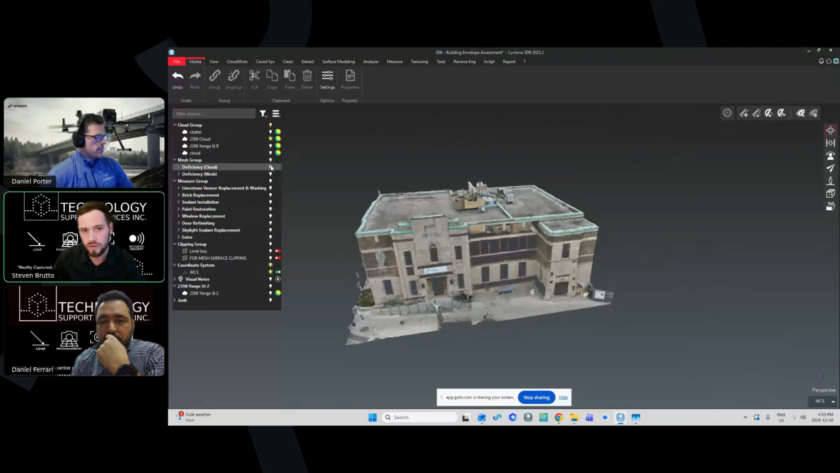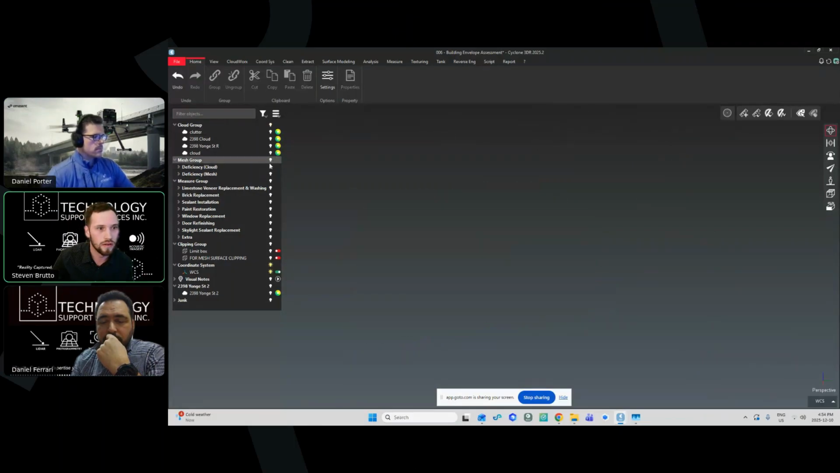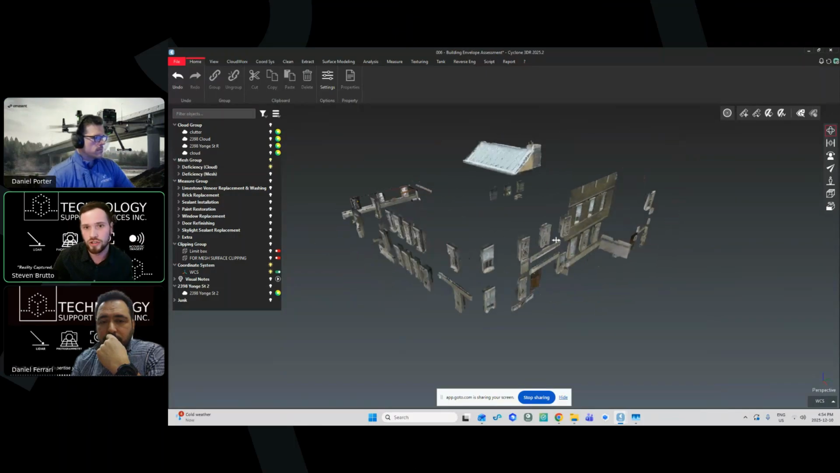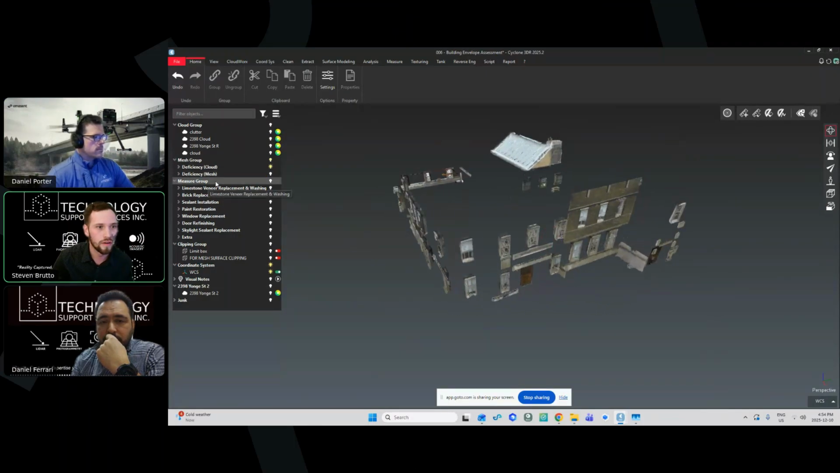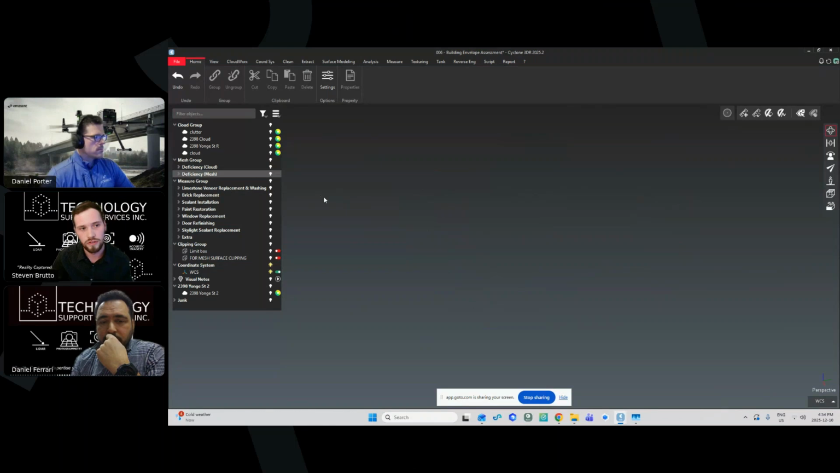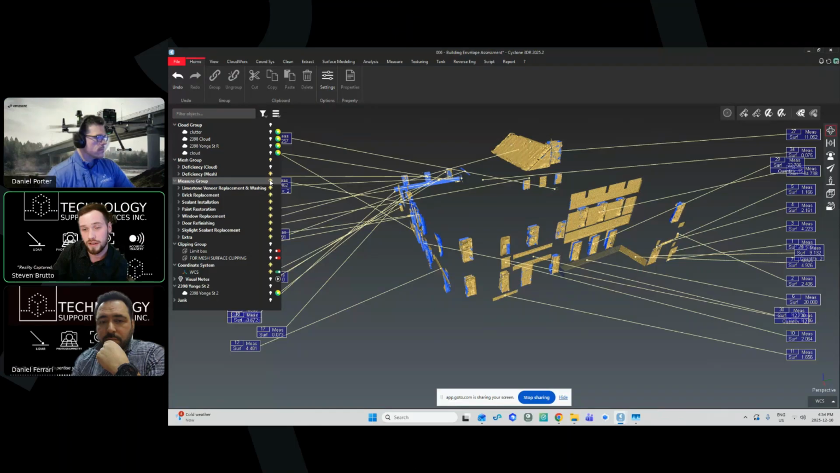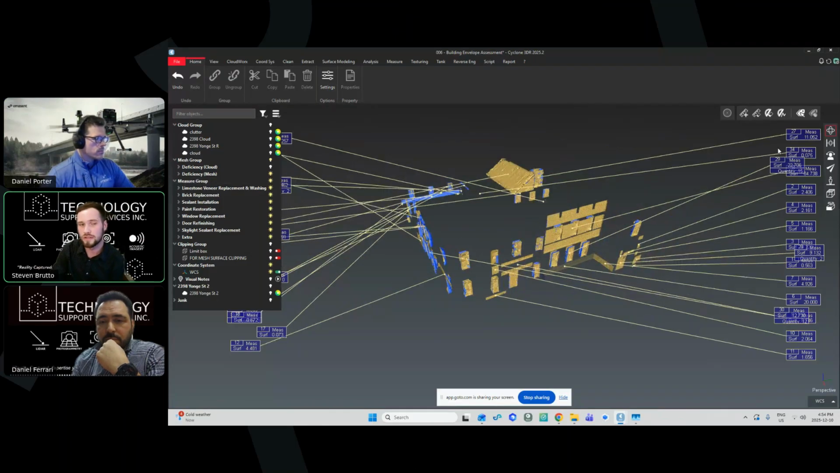So if it's window replacement, brick replacement, we can split that cloud into a bunch of different groups. So this is basically everything that we determine needs to change on the building. And then from there, you can mesh every single one, which might take a second to open because meshes we find to be really heavy. And then turn on measure groups. And again, looks crazy, but each of these is a square meter measurement.